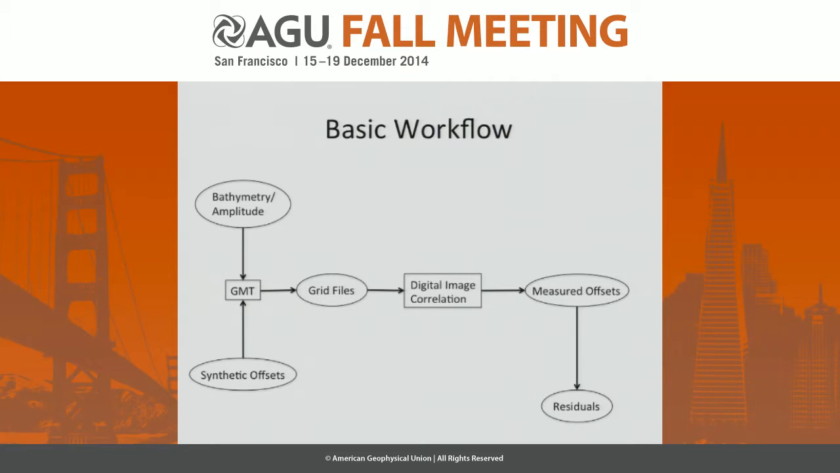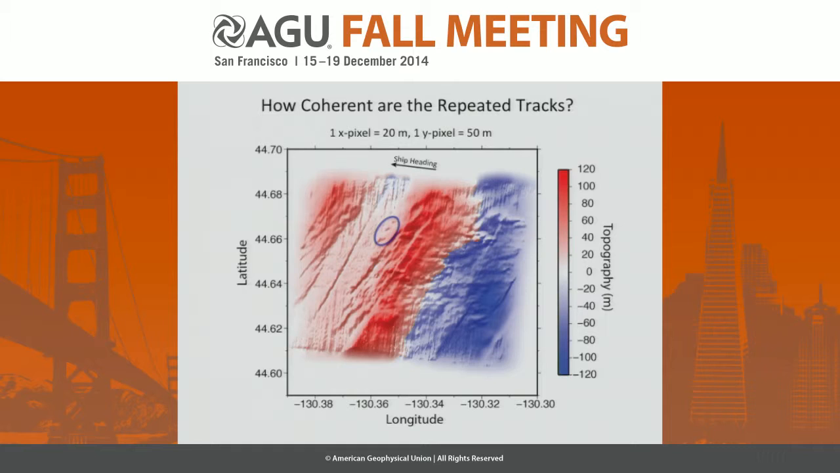And once we have these grid files, we simply perform a digital image correlation scheme in order to try and measure the synthetic offset that we introduce. Thus, we perform a residual analysis in order to say something about the accuracy of displacements that we can measure using these surveys. Before moving on, however, I would like to pose the question